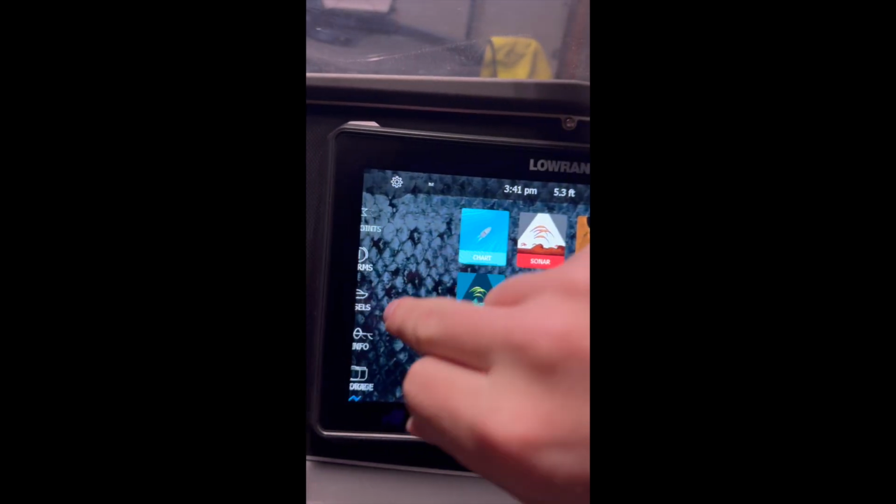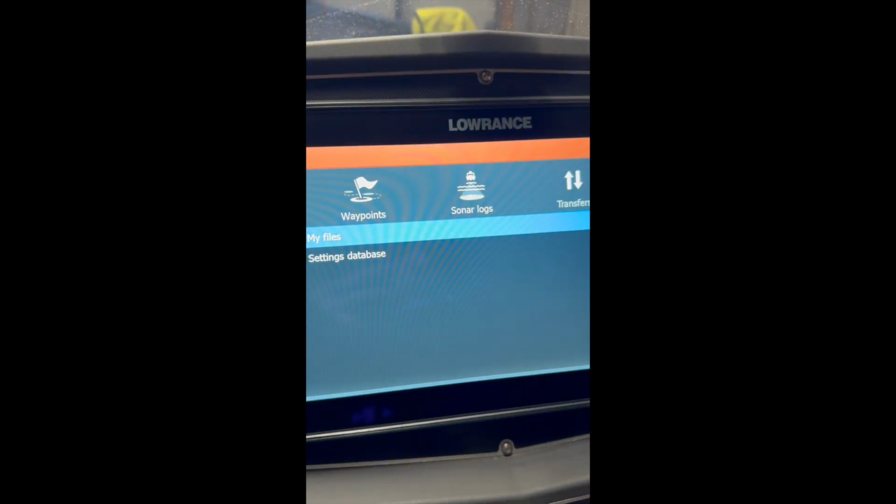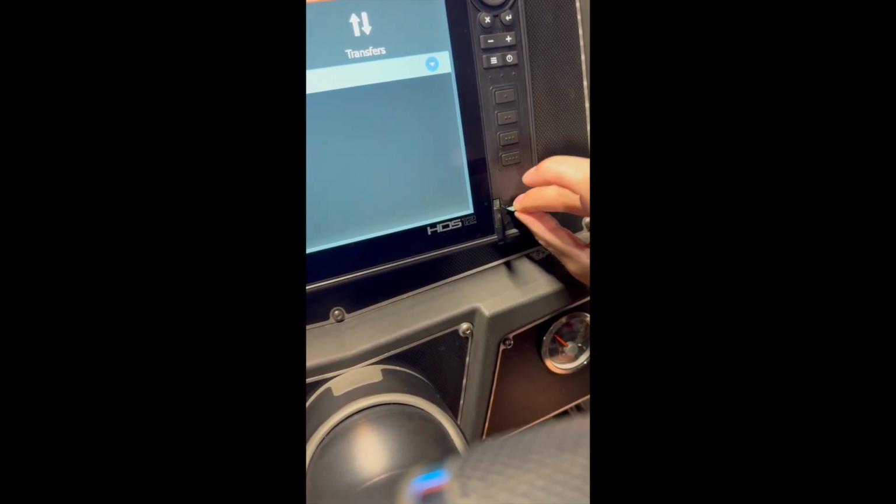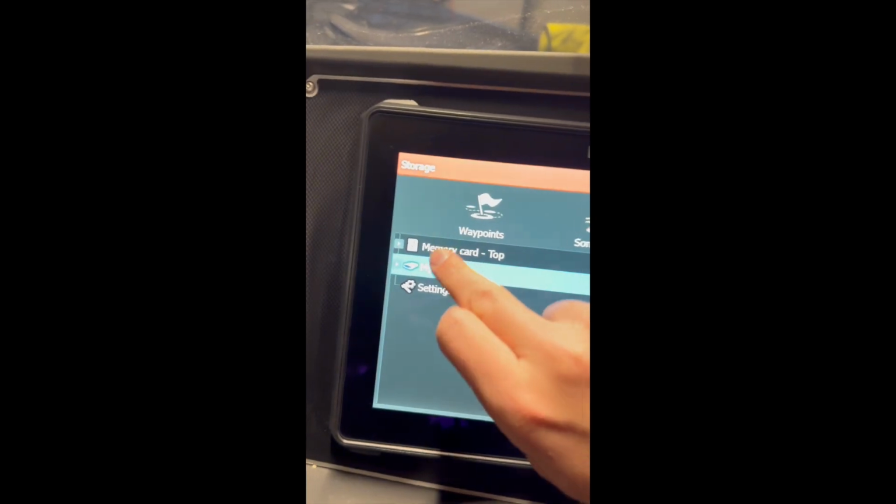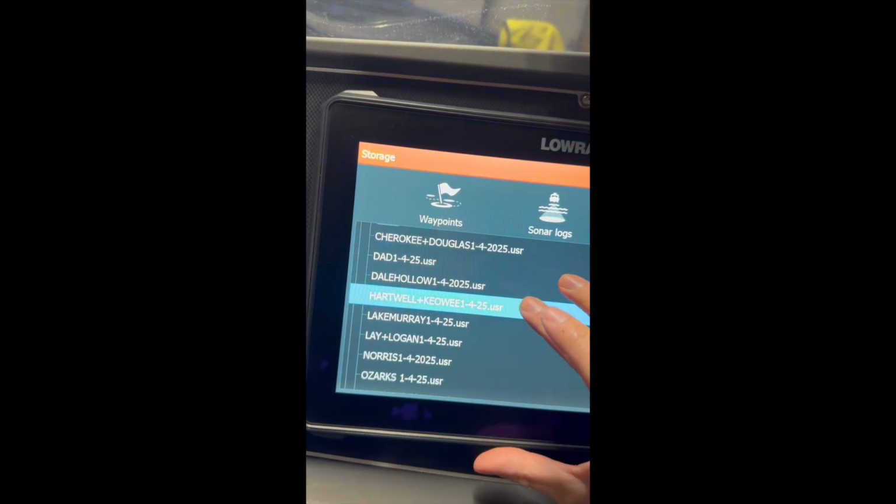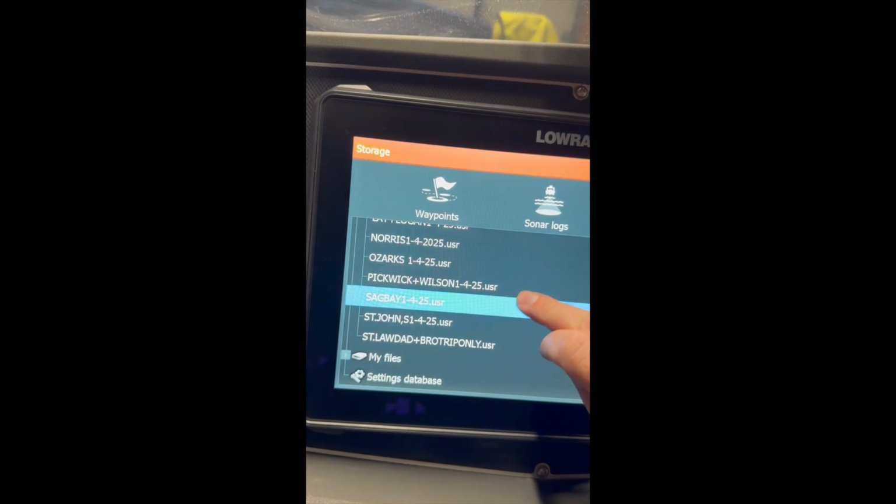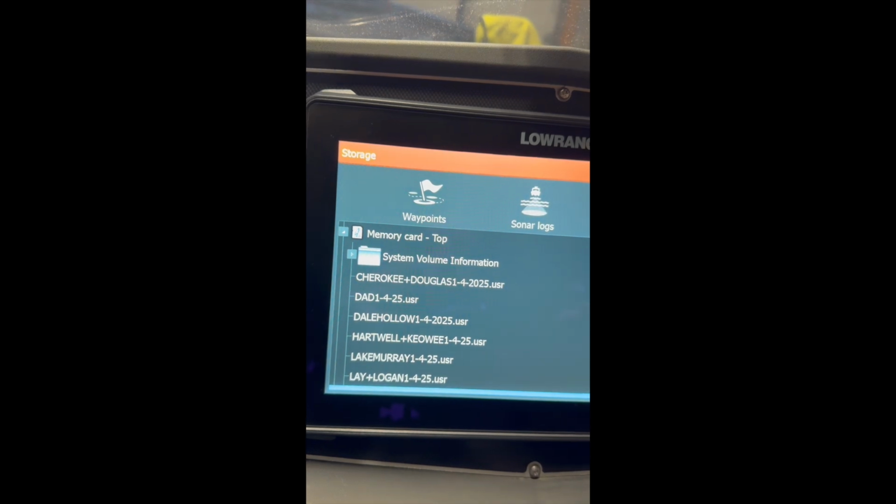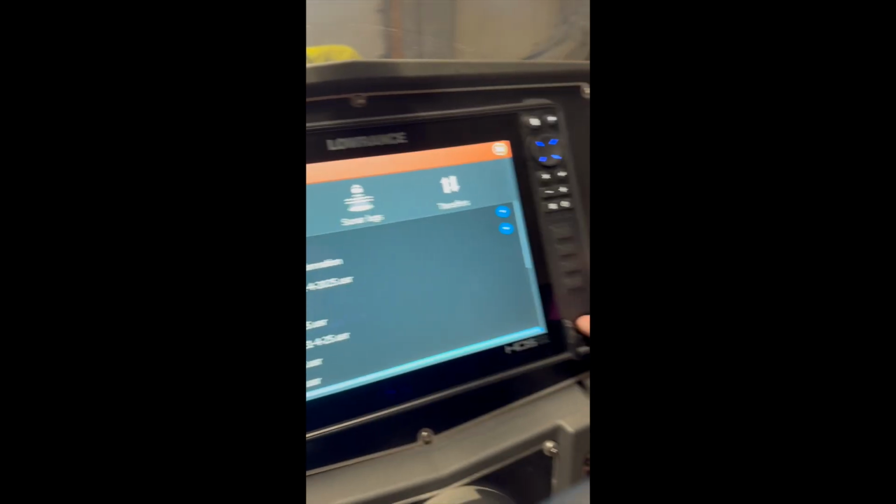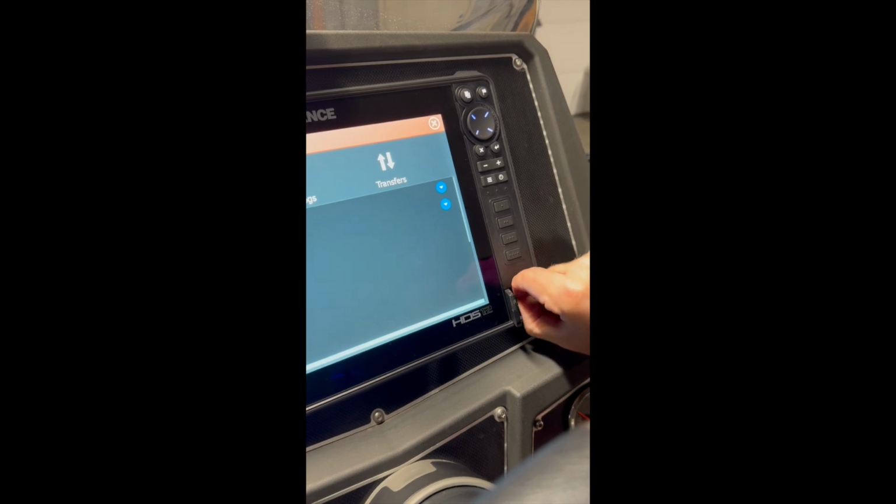All right, so now you can go in to storage. You actually can't because I took the SD card out. I always do that before I erase files. Just kind of makes me feel better. But let's put it back in just to show you memory card top, and you can see every lake that I fished in 2024. I have divided up here with different files. That way I can keep all of those waypoints back on my computer. So now I'm going to eject this SD card. Let me get this out here.